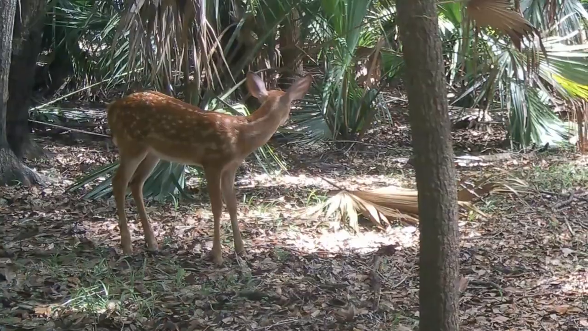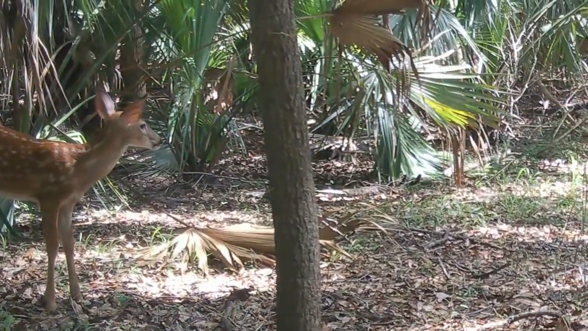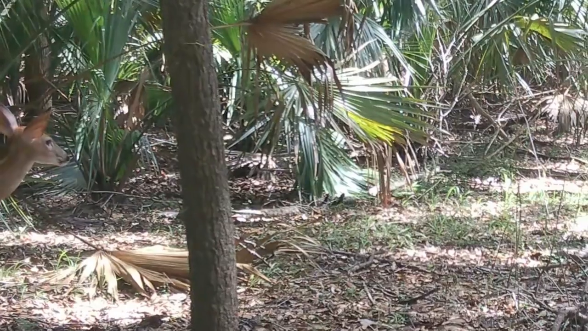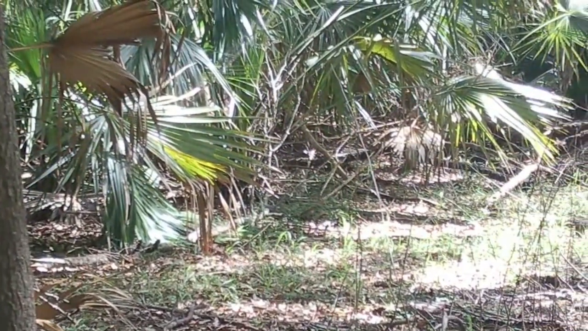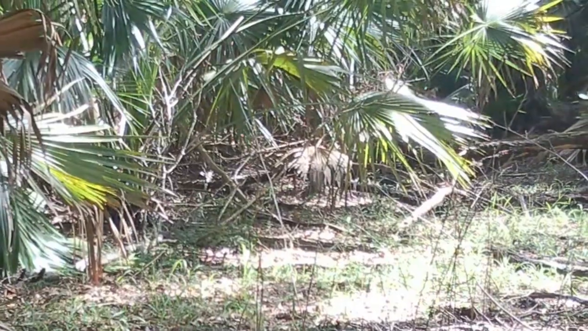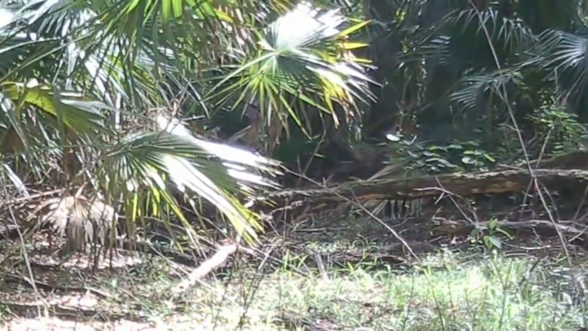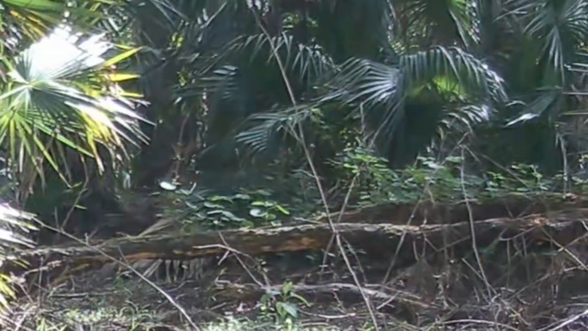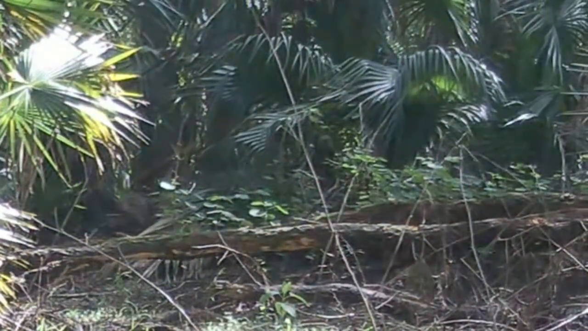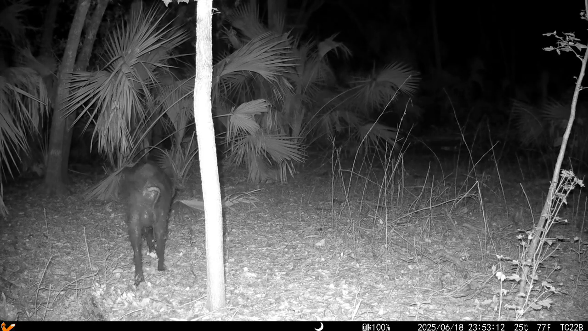Yeah, it's amazing how these, look at this fawn. This fawn is looking over in the direction of the trail that people walk on. And the fawn's looking over there simply because there's people on the trail, see? Maybe this is why the deer come to Black Bear, to watch the people. I don't know. Here's another pig.